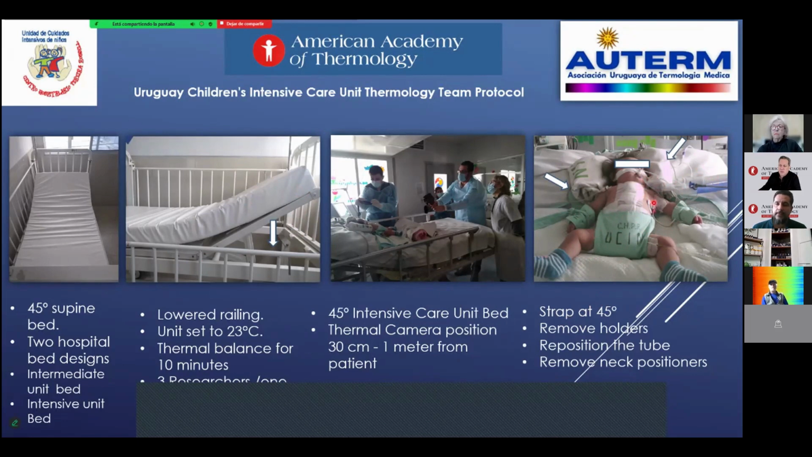We need a control area from the thorax. Our imaging works inside the unit bed. We need to position the handheld thermal camera at 30 centimeters to 1 meter, 30 centimeters for the smallest sensors, and for big sensors, much longer.